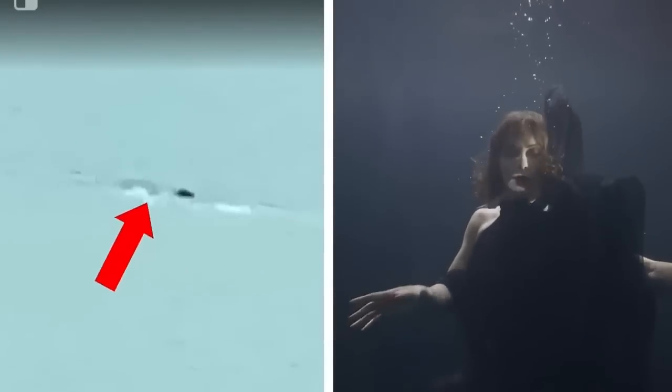Some claim that it is simply an actress practicing for her part, while others assert that actresses do not venture so far out into the sea without their team and other crew members to support them. Don't you think an actress wearing a mermaid tail alone in the middle of the ocean is a little strange?